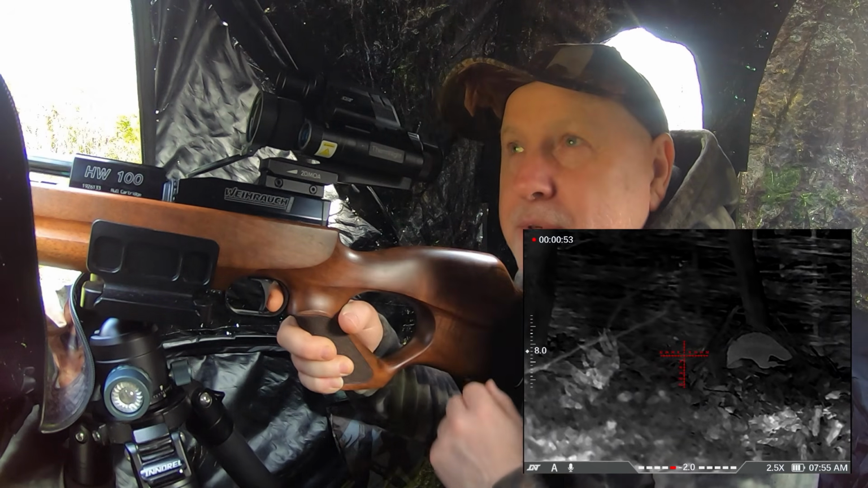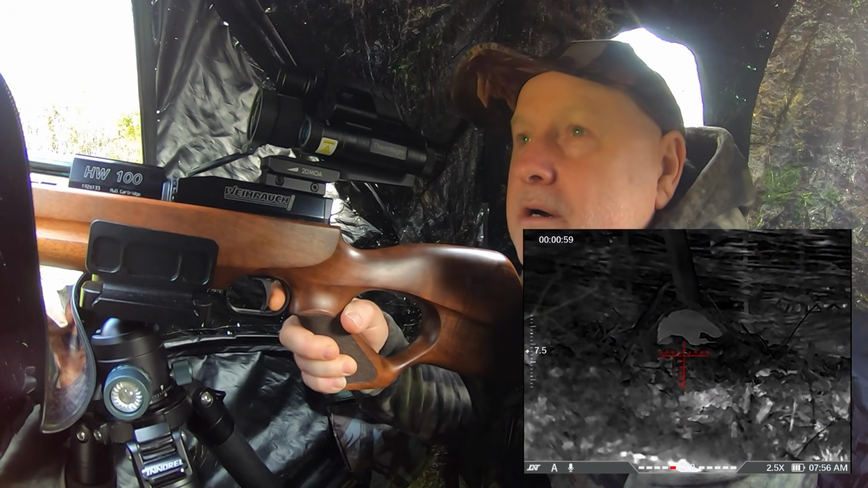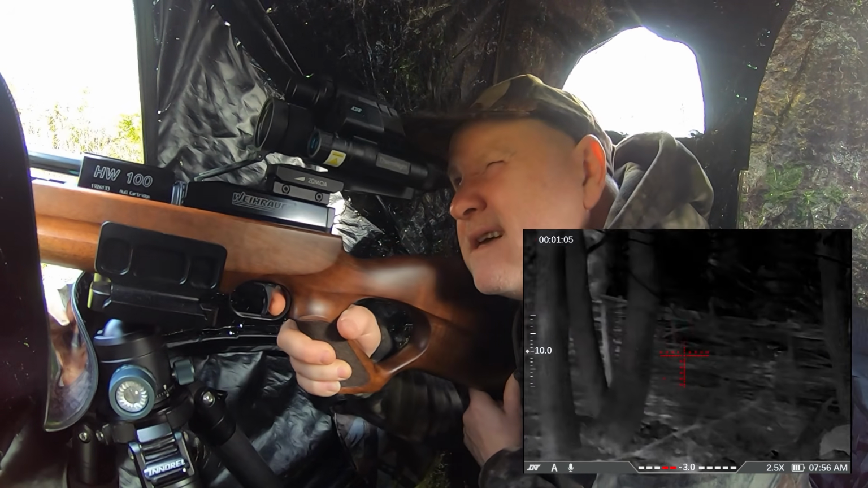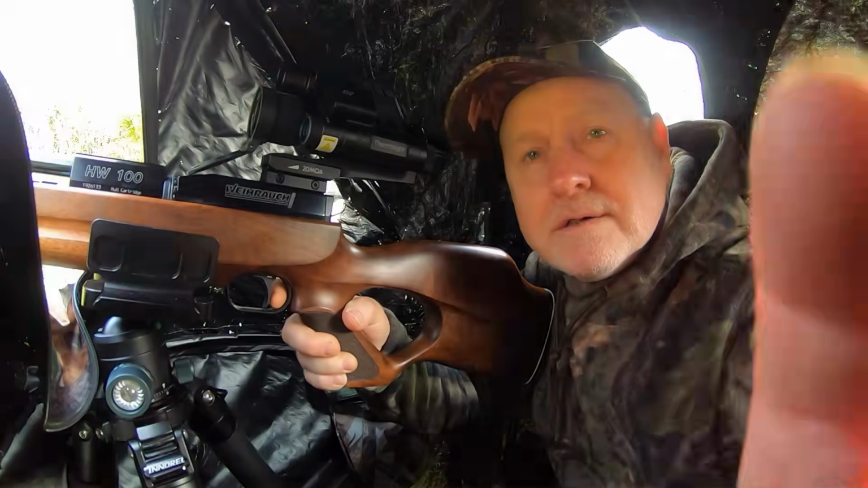I never get camered up in the hide. Squirrels are not typically that fussy. Oh, he's definitely gone now. Got the thermal going in and can't see anything. Oh, let's hope he comes back. Alright, sorry about that one guys.